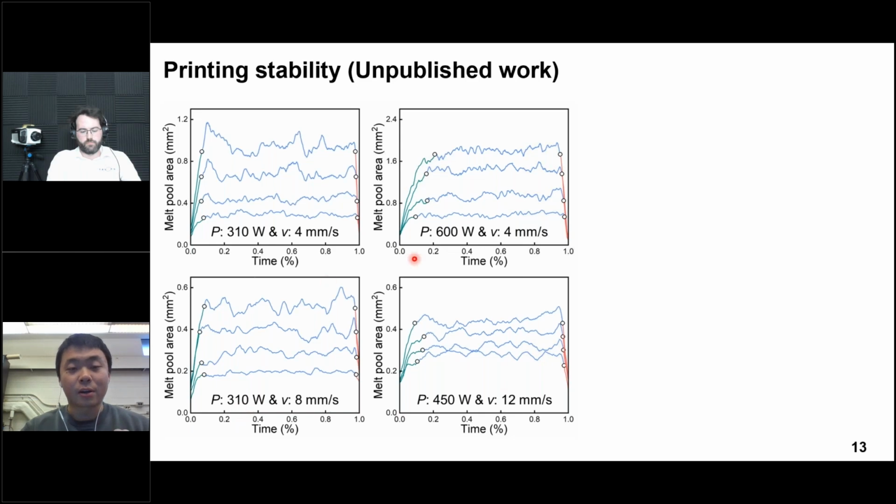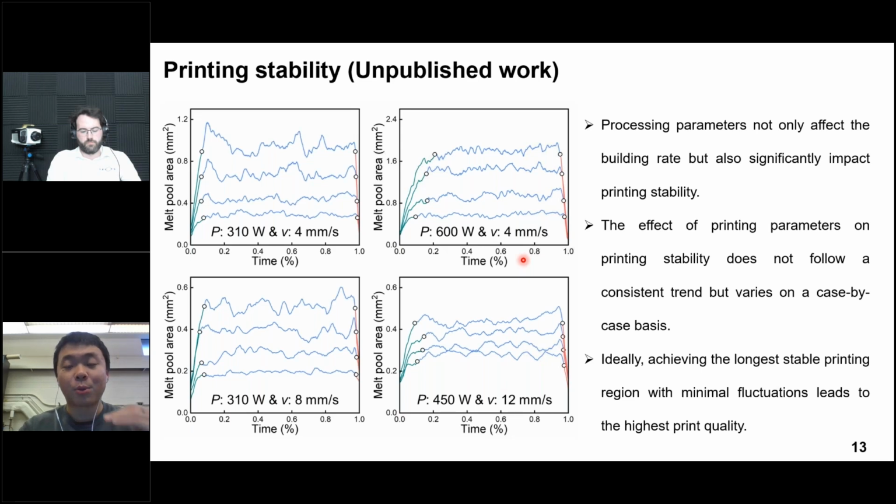From those figures, we can draw some conclusions. First, the processing parameter not only affects the building rate, but also affects the printing stability. Second, the effect of the processing parameter on the printing stability doesn't follow a consistent trend, so we need to analyze those cases one by one. But the only thing we know is that ideally, achieving the longest stable printing region with minimum fluctuation leads to the highest printing quality. However, this printing stability is only for a single-layer melting track.